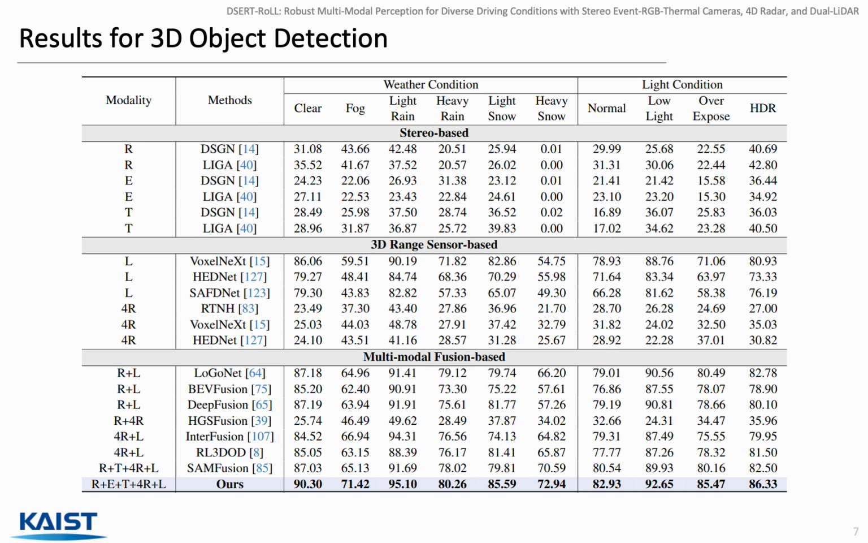Here, we compare our method against baselines grouped by sensor configuration. Single modality baselines all show clear weakness, either failing under adverse weather or limited in fine-grained perception. Our full model achieves the best performance across nearly all conditions, with the largest gains where conventional perception fails.